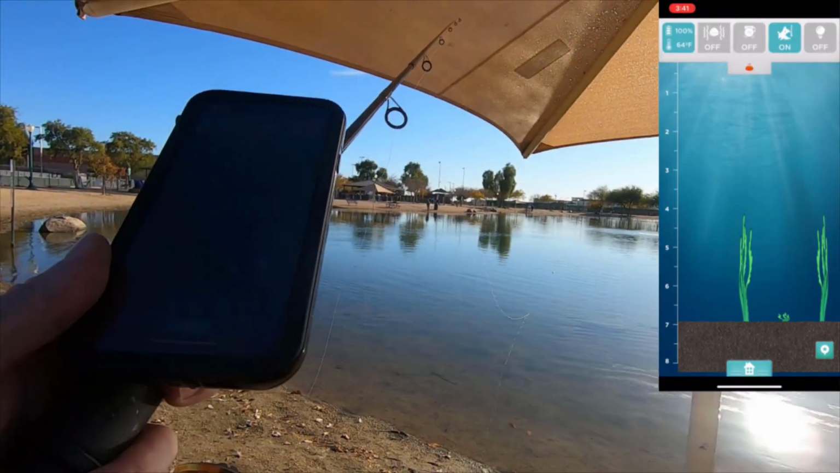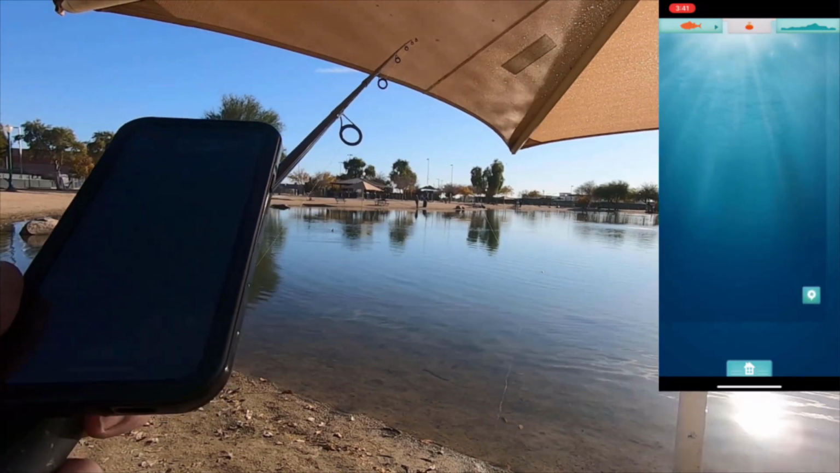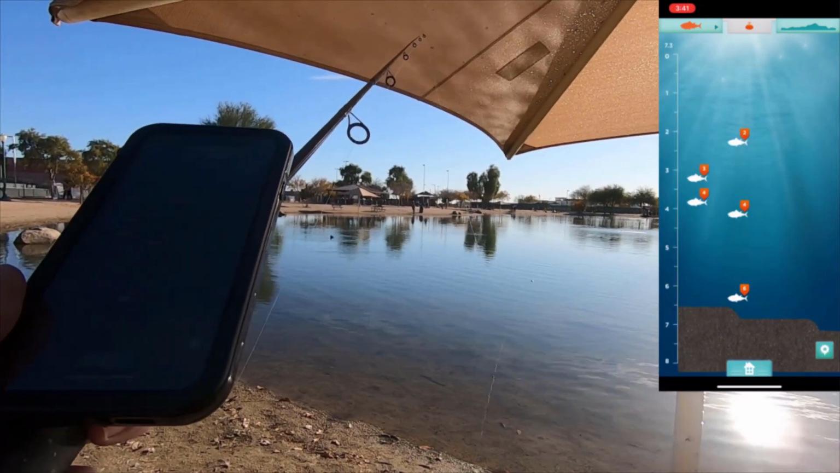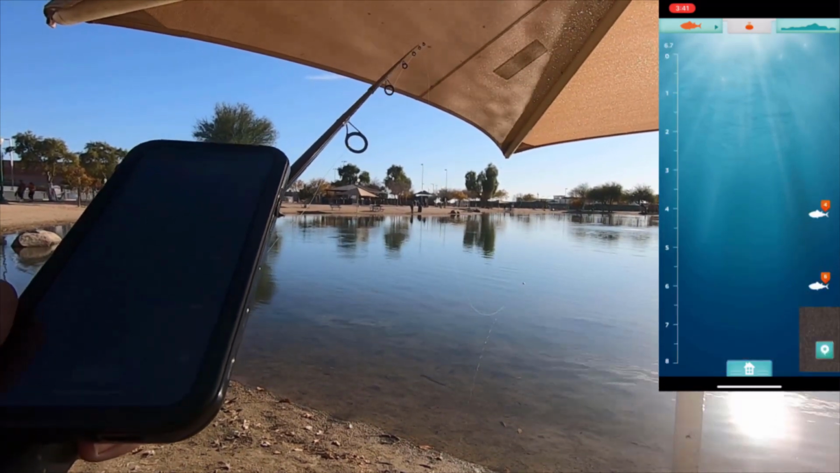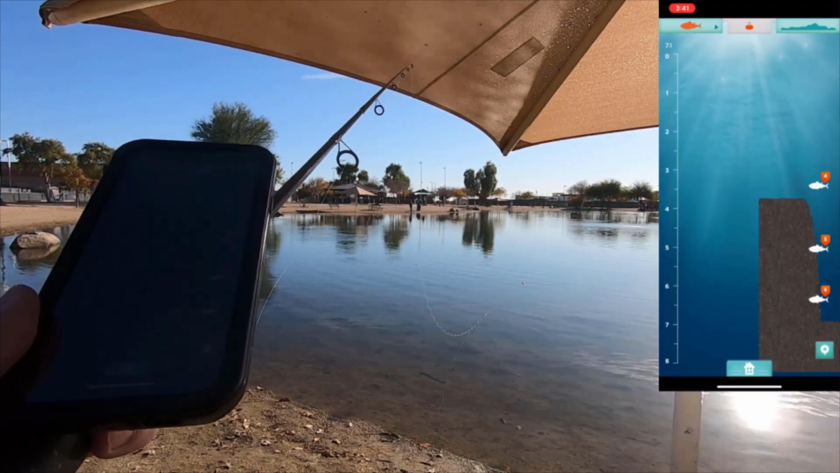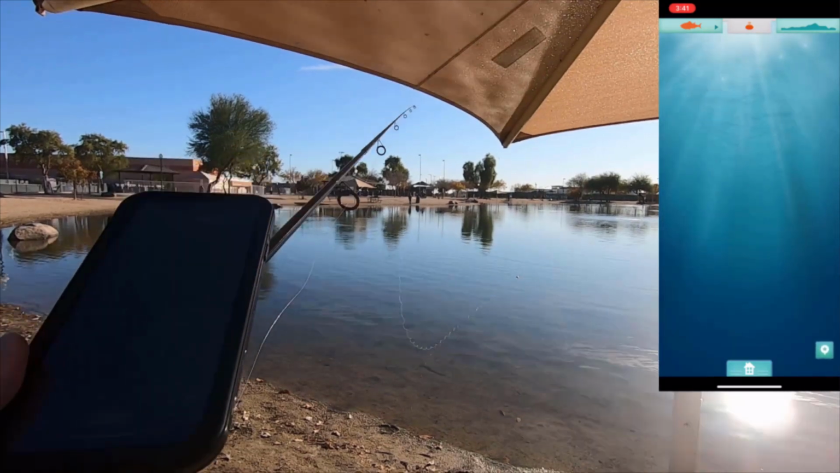So if you're not reeling it in too fast, it seems to stay connected pretty well in between that distance. If it gets too close to you, for some reason it went out a lot more. But obviously, if you get too far away, there's going to be some range limitations.